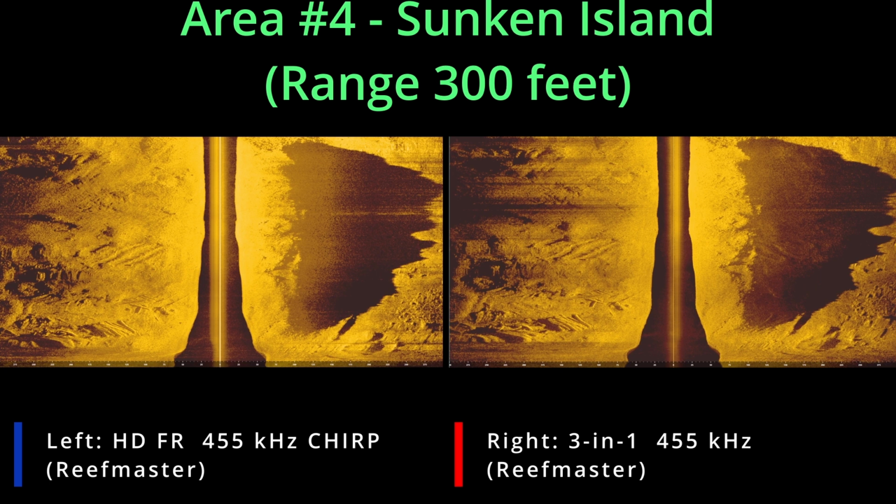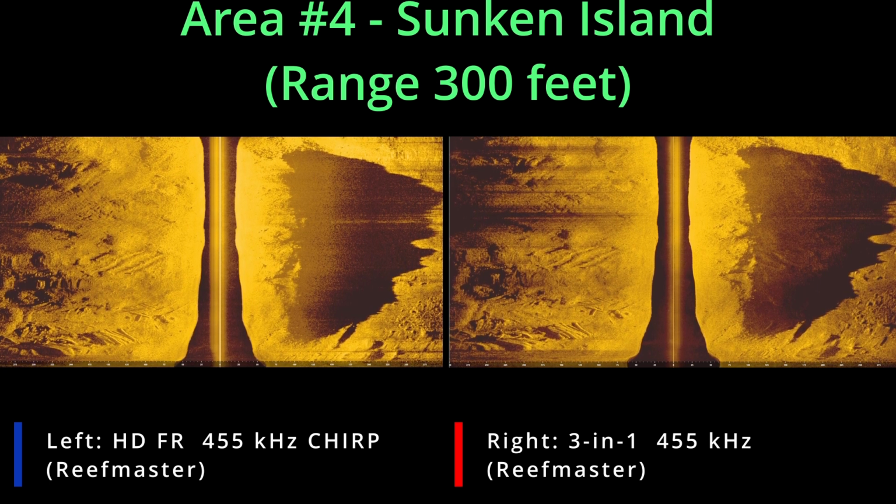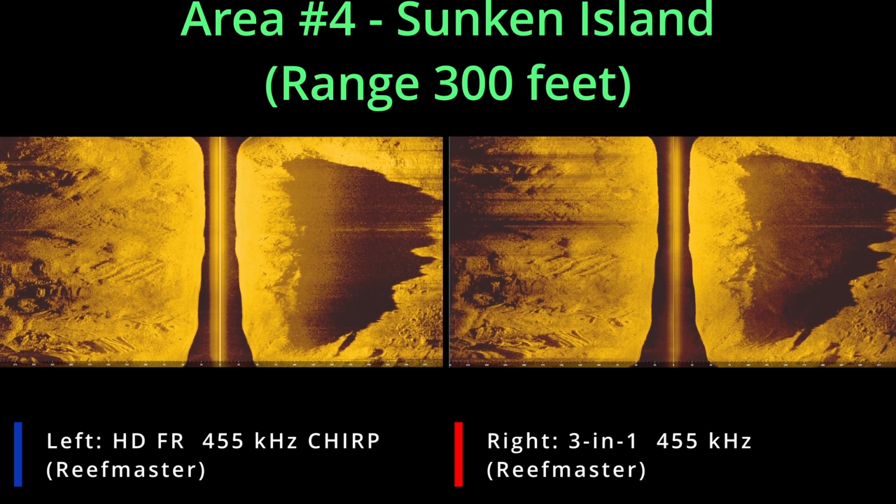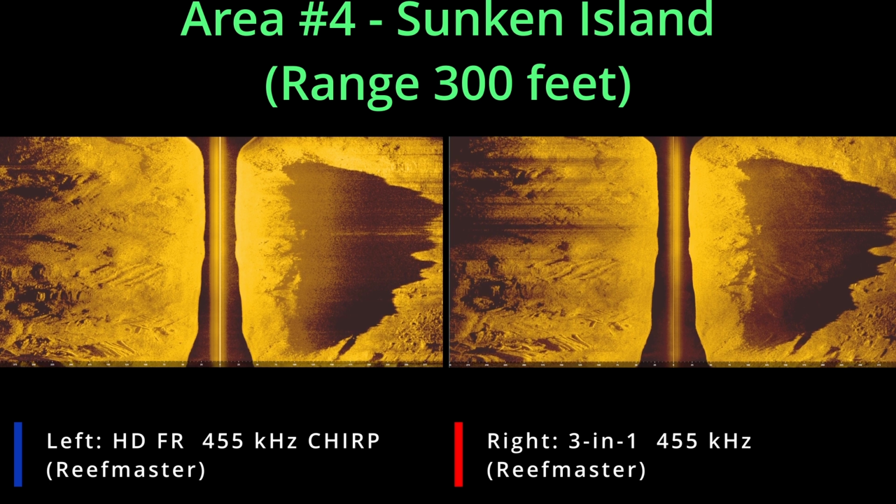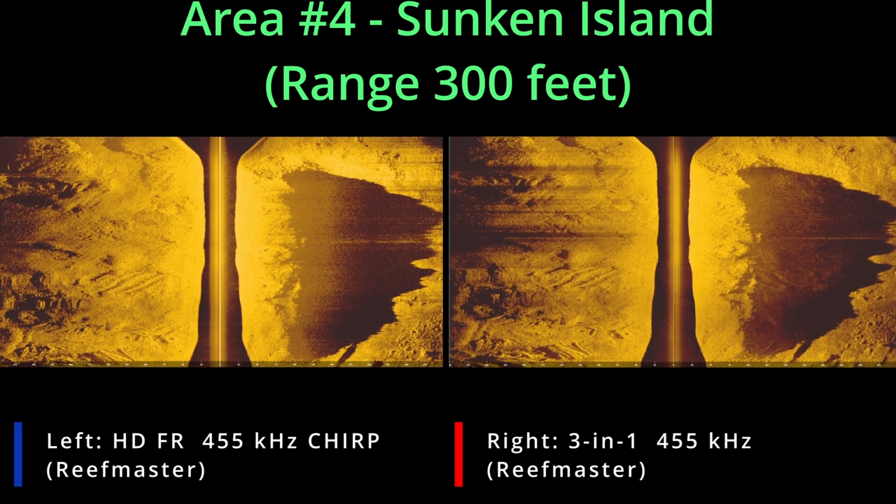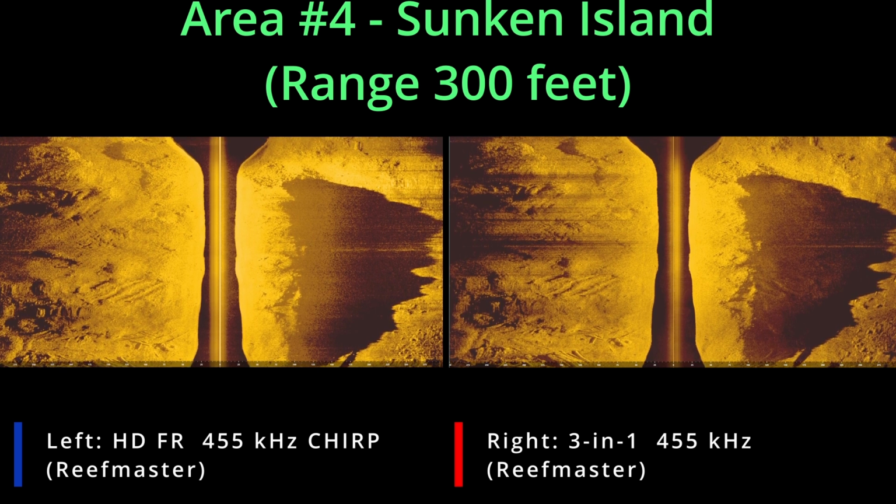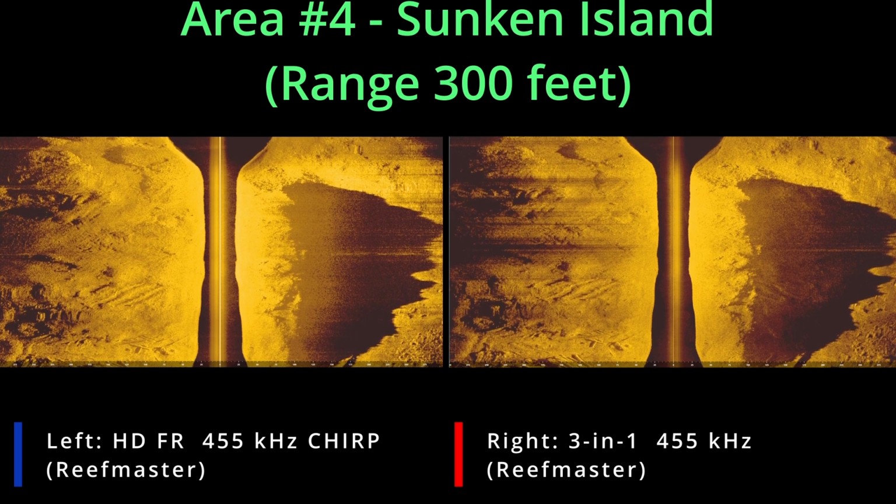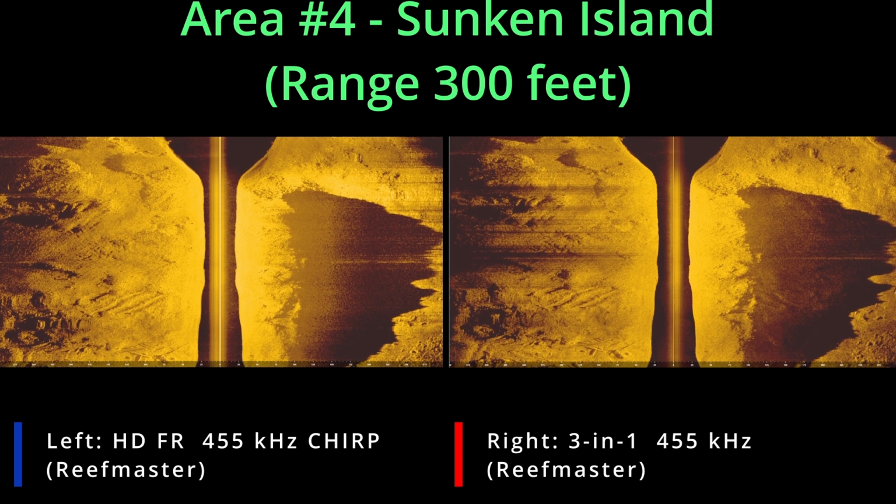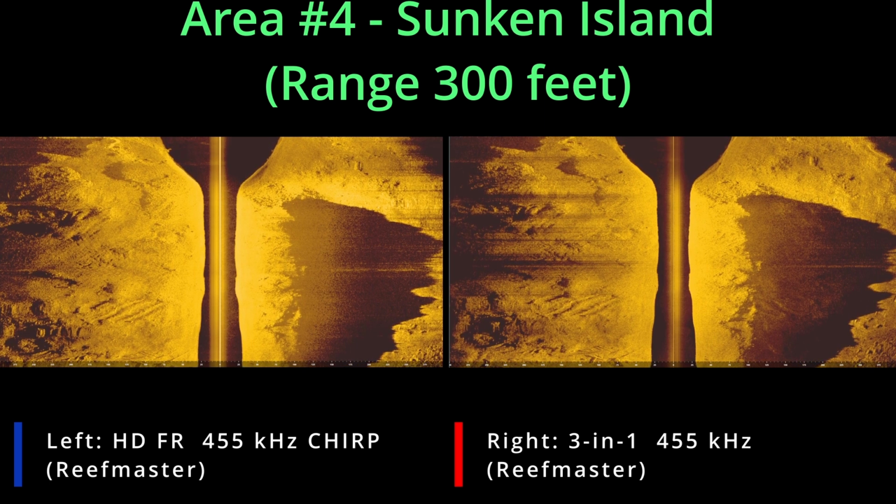Looking at the detail difference, I can see a little bit more detail in the HD transducer versus the old 3-in-1 transducer. However, there seems to be a little bit more detail in some of the big shadows on the right hand side. But on the left hand side, you'll see on the HD, you really don't see that one horizontal line across that's on the old 3-in-1. It's a lot clearer detail. Even if you look at the holes there, some of the rock piles look a little bit crisper. And I believe that's due to the fact that it's using a chirp mode for the transducer.